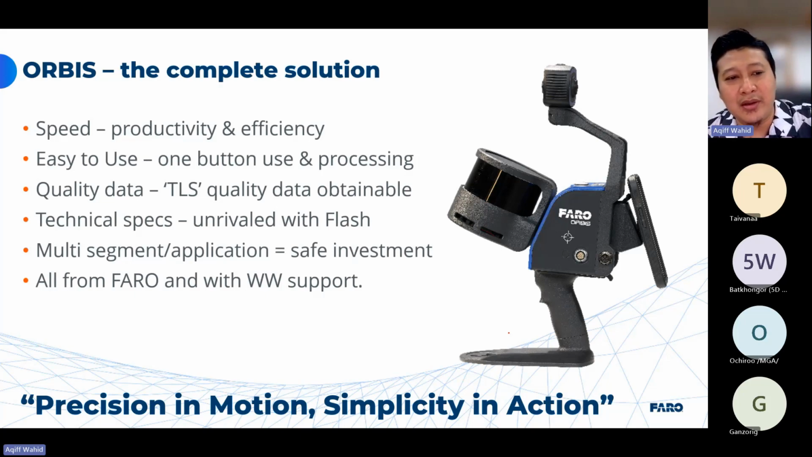And then the support is from Faro itself and also from our local distributor. In this case, we appointed 5D World as a Faro and Geoslam representative. I very much hope that in the next quarter we will be able to visit Mongolia with our Faro Orbis. We will do some technical workshop, sharing session, and site visit to demonstrate the real capability and how easy it is to use a Geoslam solution powered by Faro. Precision in motion, simplicity in action.